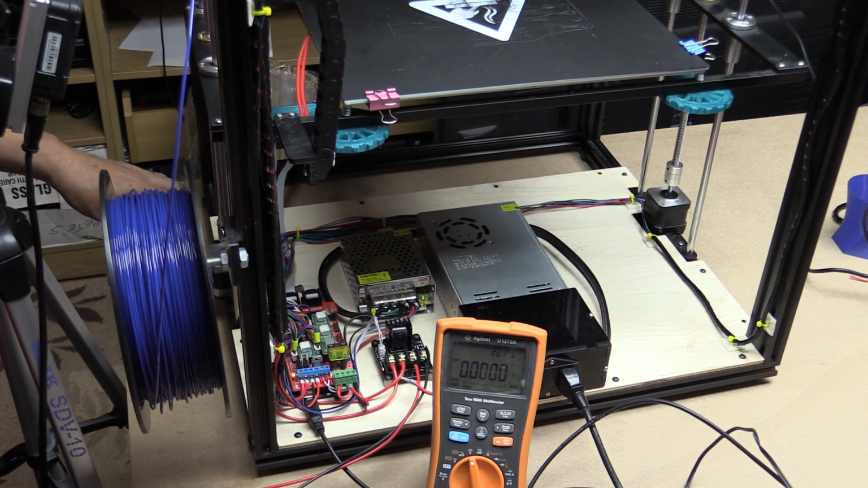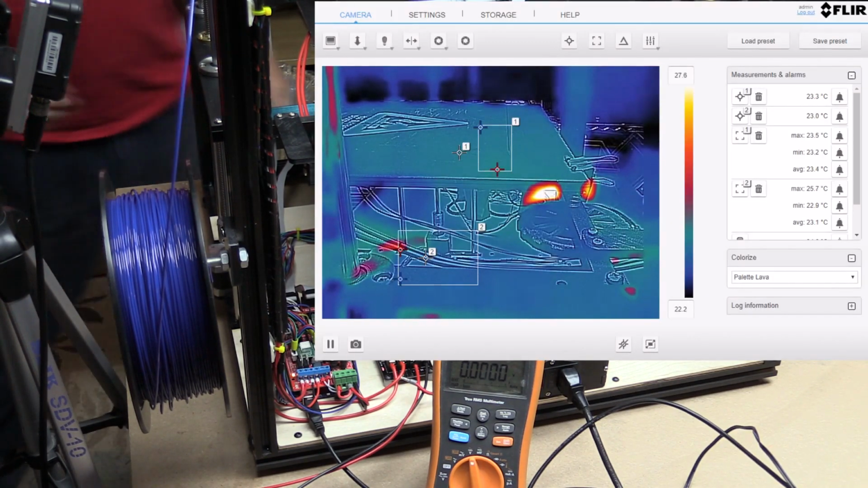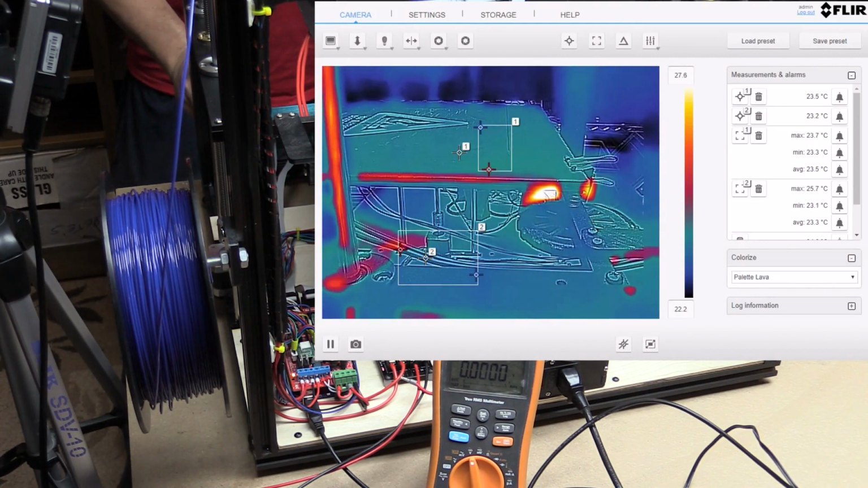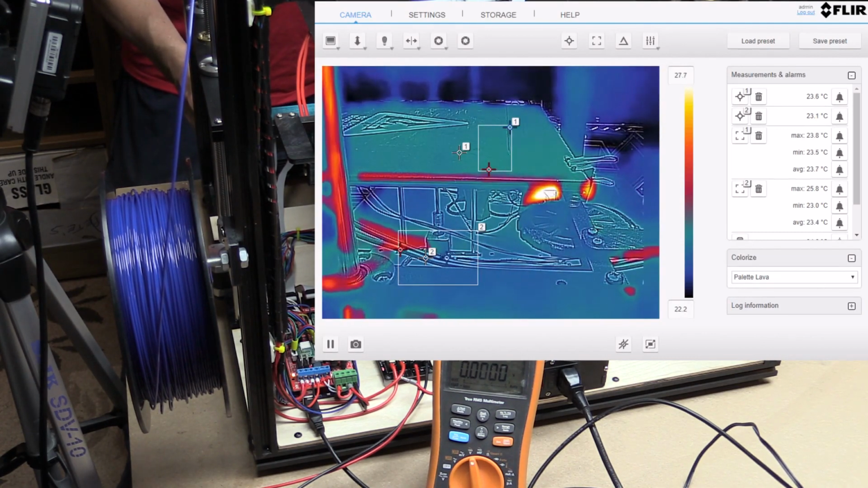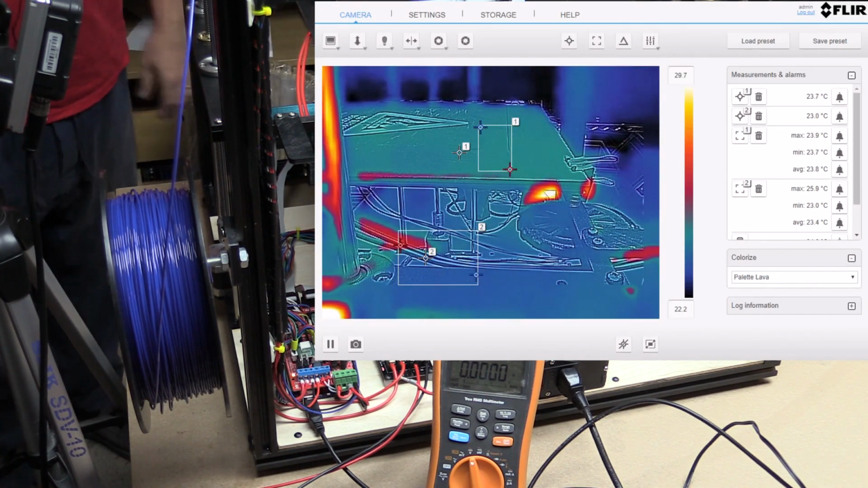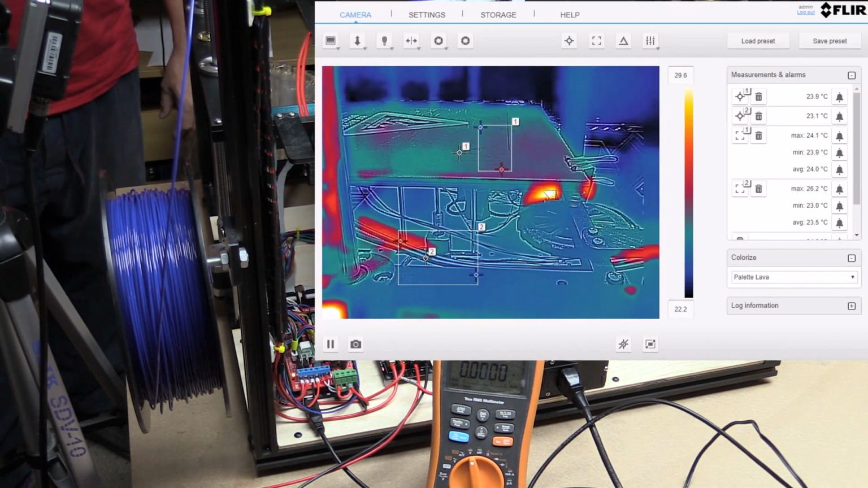Okay, all the shiny things have been moved out of the way. I'm now going to tell the printer to heat up, preheat to ABS. And I'm just going to do the bed. Right, that's just started. So it's going to try and take it up to 110 degrees centigrade. I will speed up the video for this